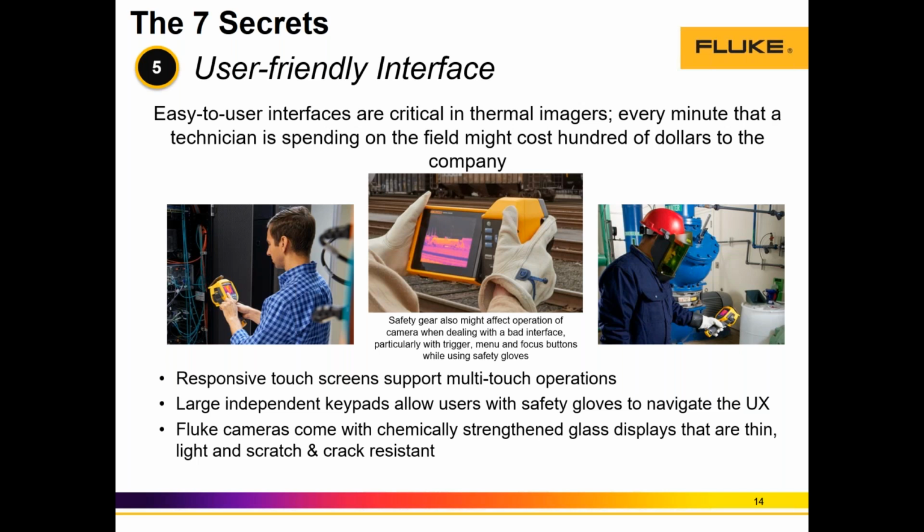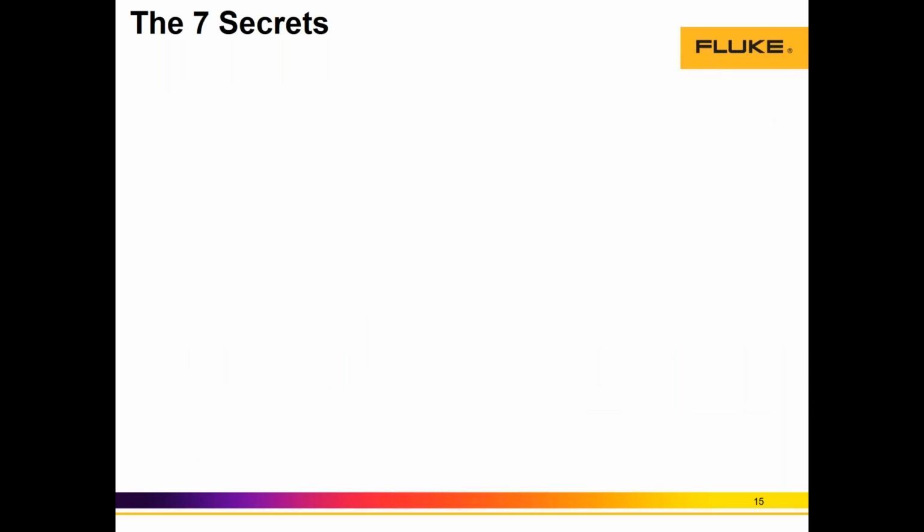And we're also providing a best-in-class screen, right? A best-in-class touch screen, which is crack resistant and tiny glass that allows to see the image despite having behind a heavy source of illumination, which in this case, in outdoor applications, is the sun. So UX is critical. The sixth secret I want to talk to you about is becoming more and more popular these days,